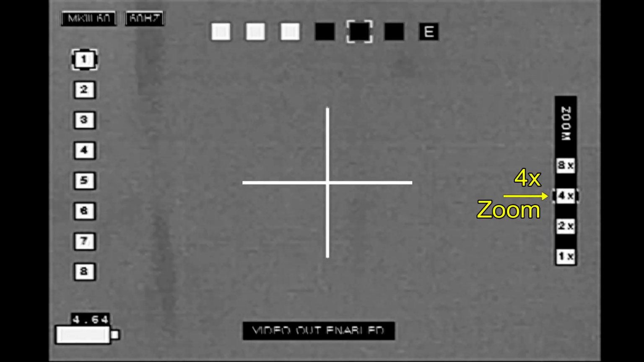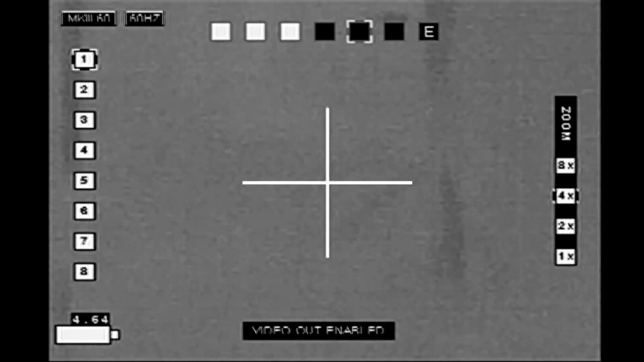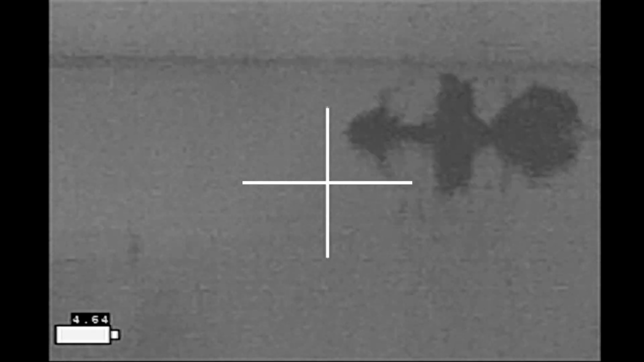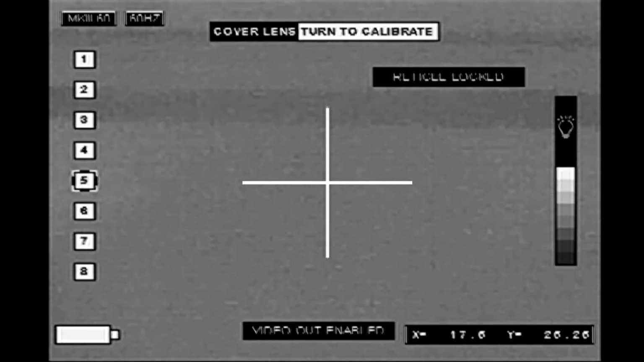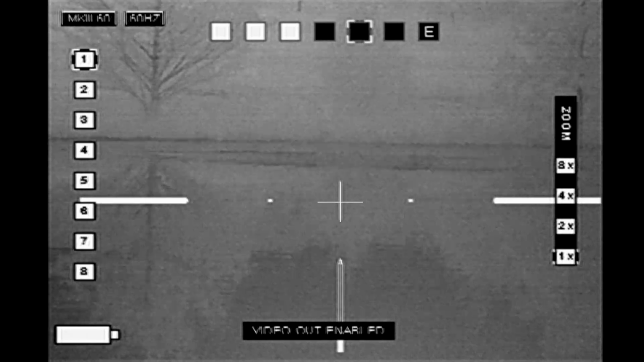Got another long distance beaver. These are on the other side of the tank. I do a little cleansing breath. I'm getting resituated on the rifle, trying to get it tucked into my shoulder just so. And the lack of evidence is quite bothersome.